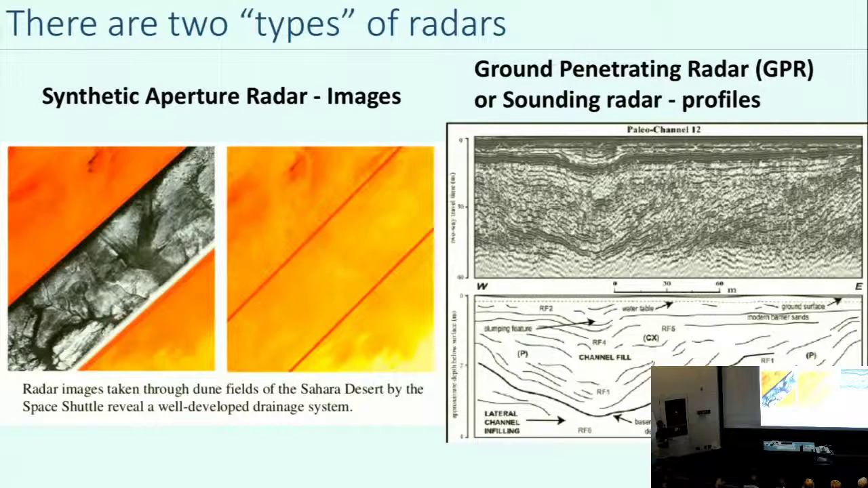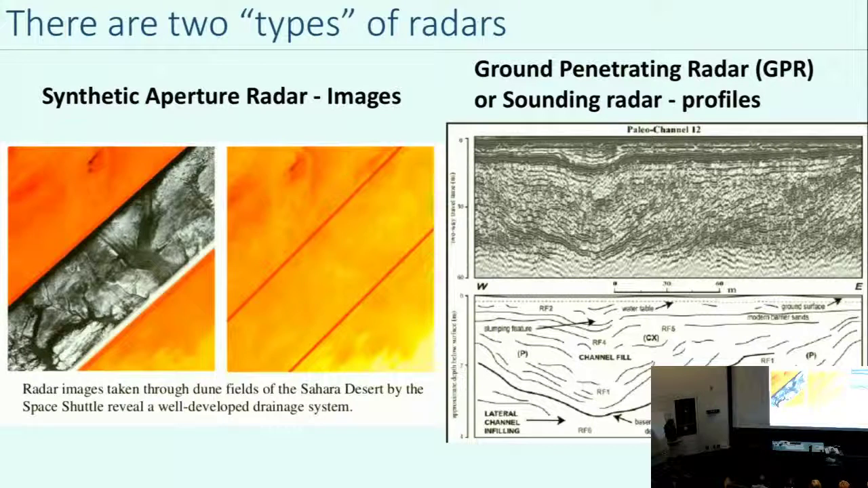And so it's an image. And the image here has just been superposed on top of an optical image. And the radar reveals all of this buried stuff that you can't see optically. So you can see all these channels. These are old fluvial channels in the Sahara Desert when the climate of the Sahara was very different, and you actually had flowing water on the surface that carved lots of channels.